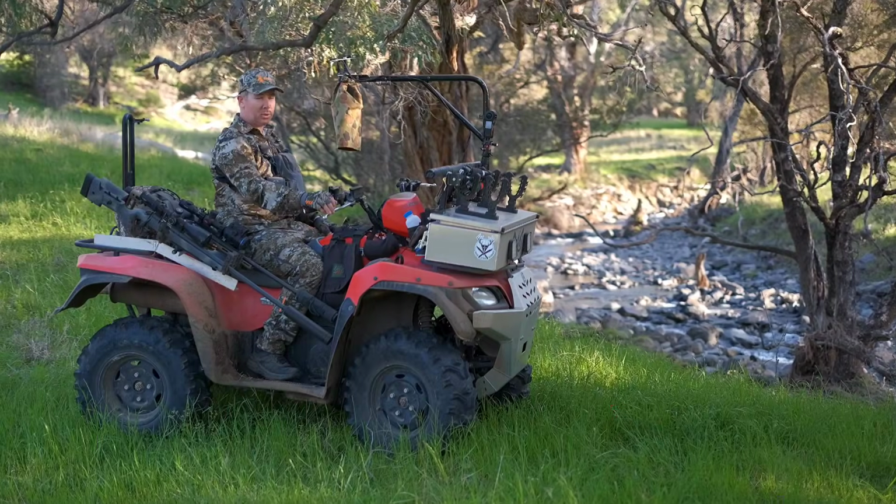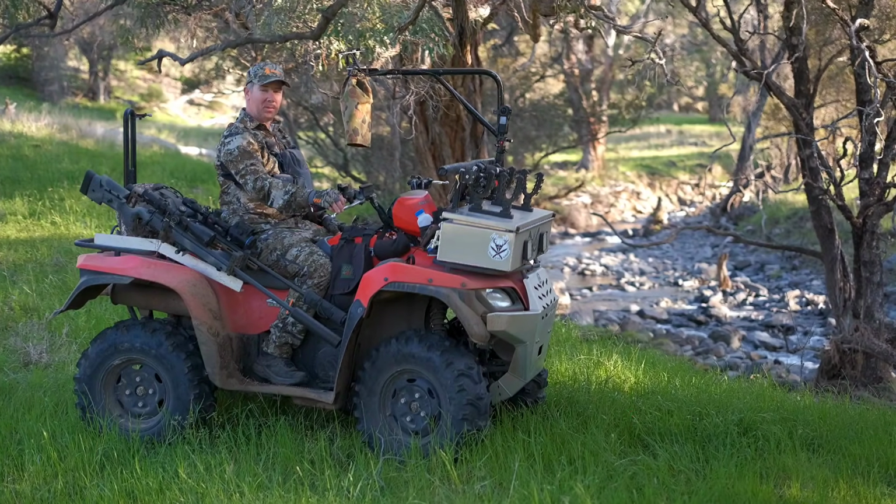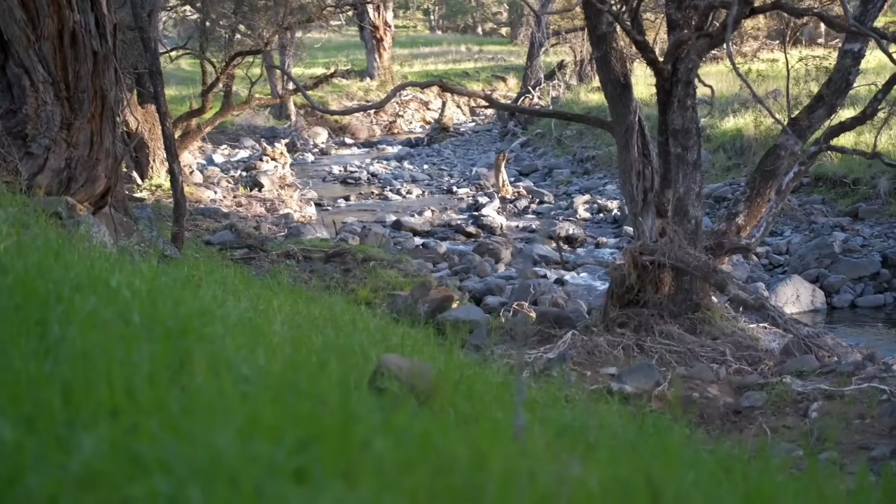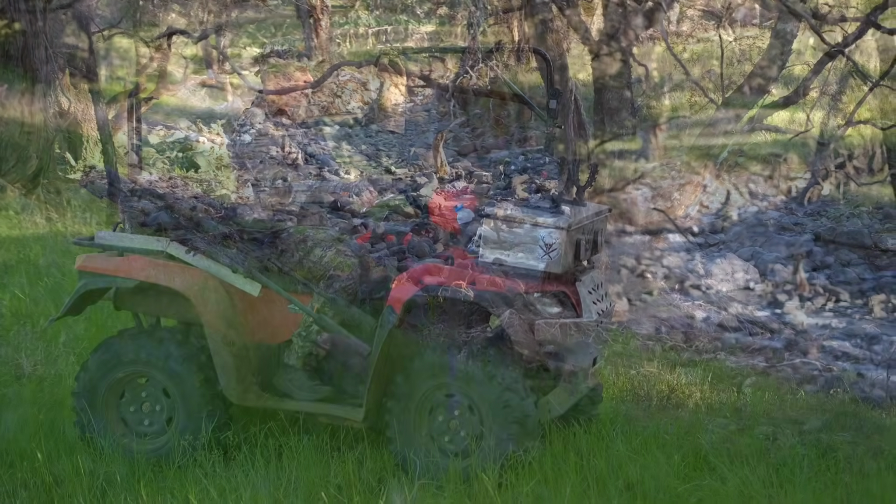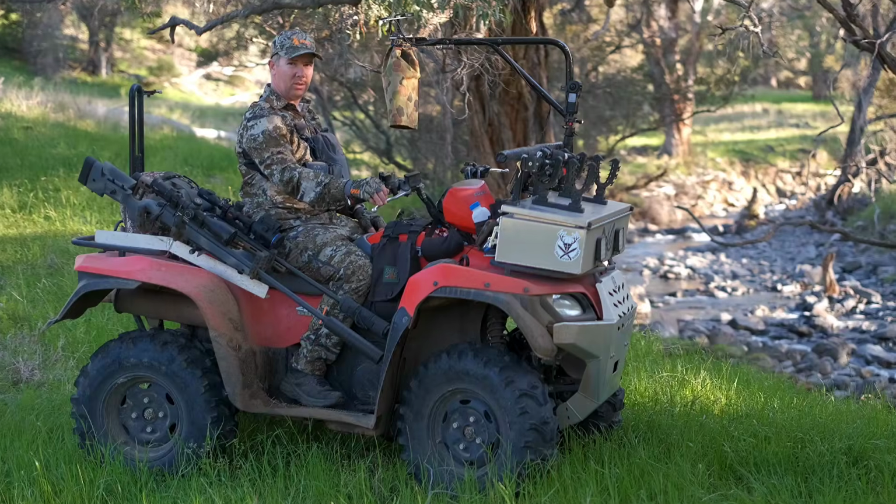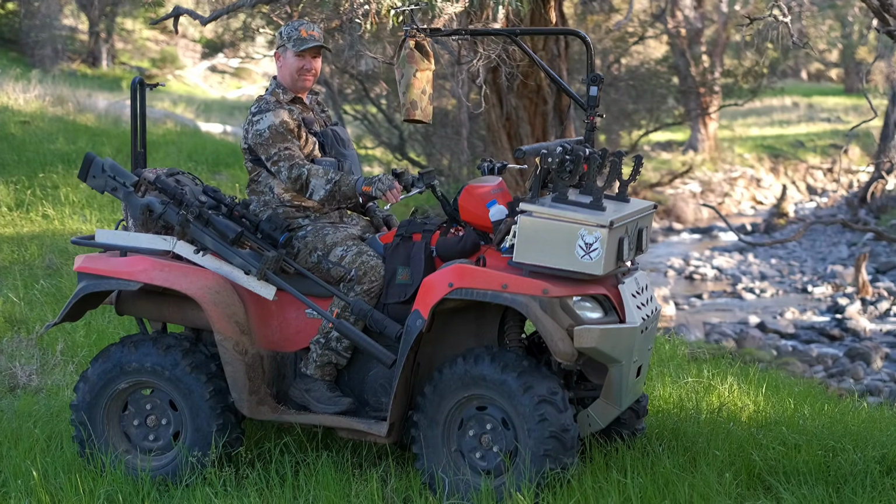I've ridden up into an awesome spot up in here. It's really pretty. The problem is, I think I'm going to have to go back the way I came. All the roads are washed out. As you can see down in here, this creek's all eroded, all the crossings are gone, so I have to backtrack.